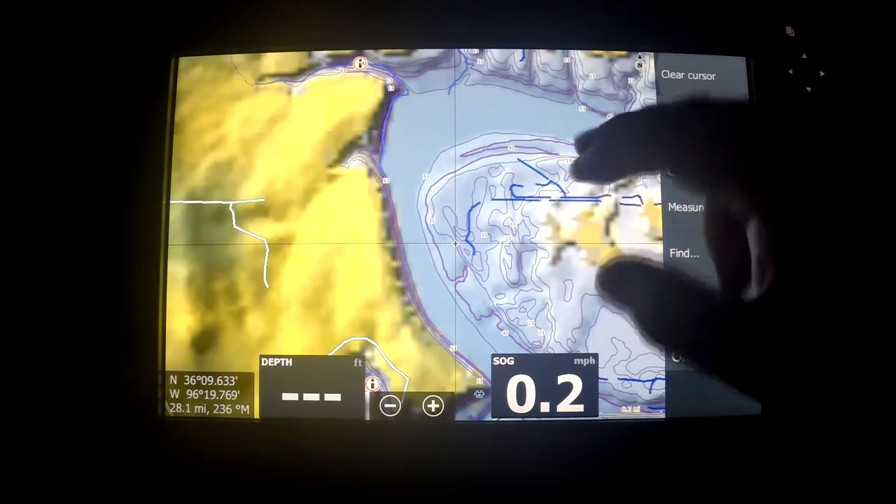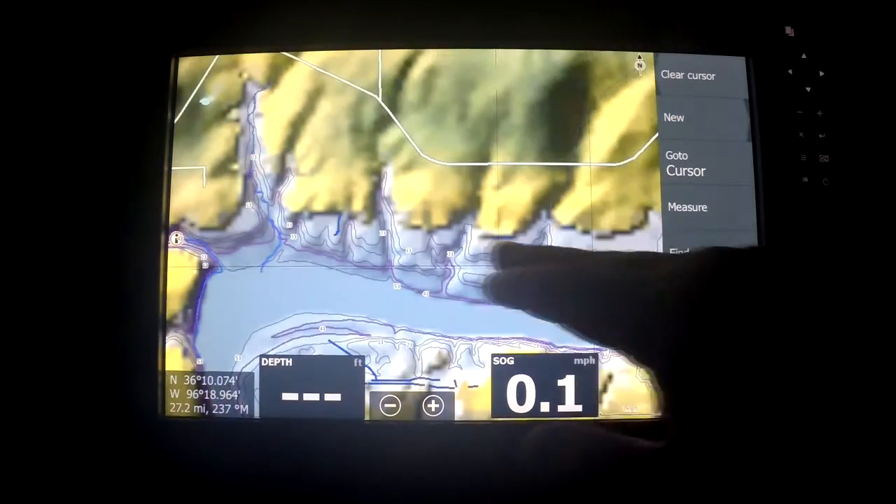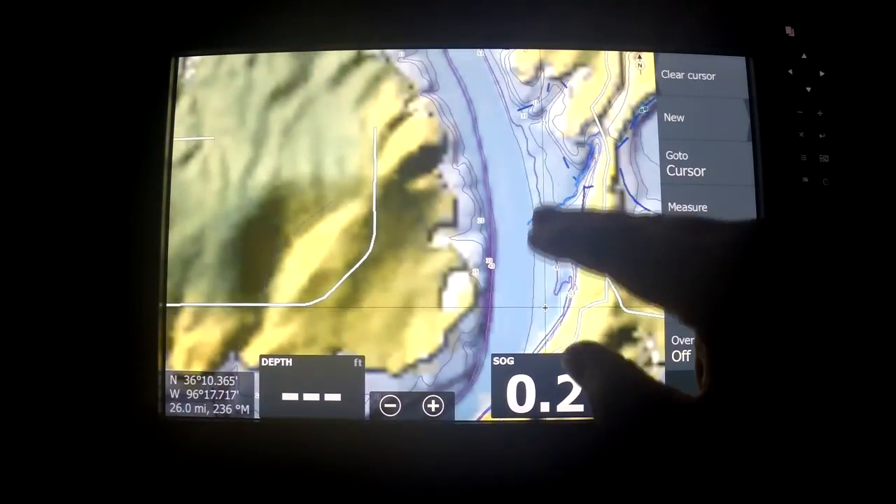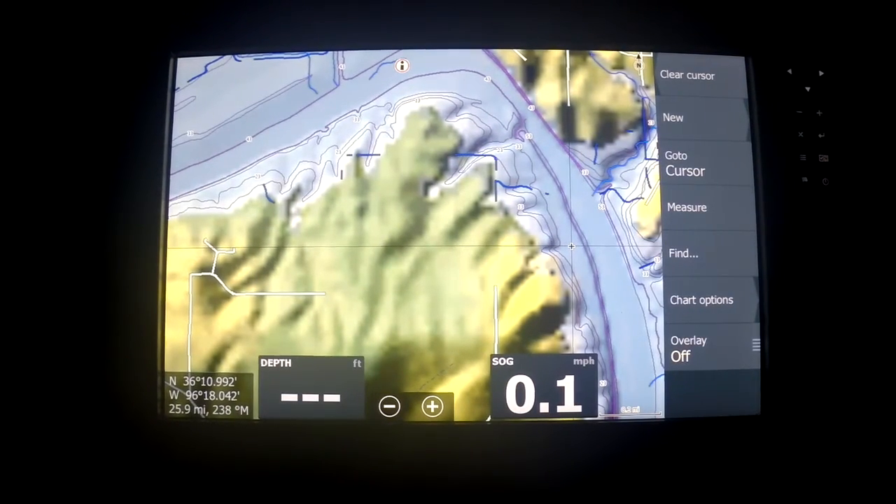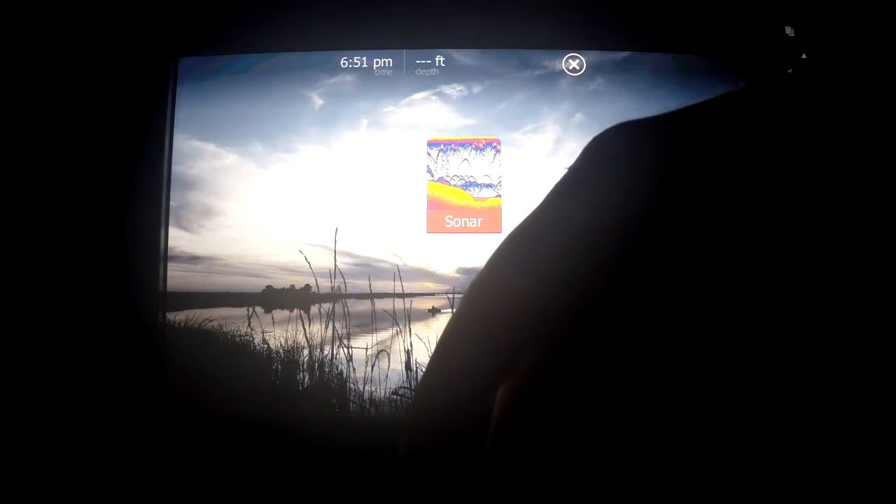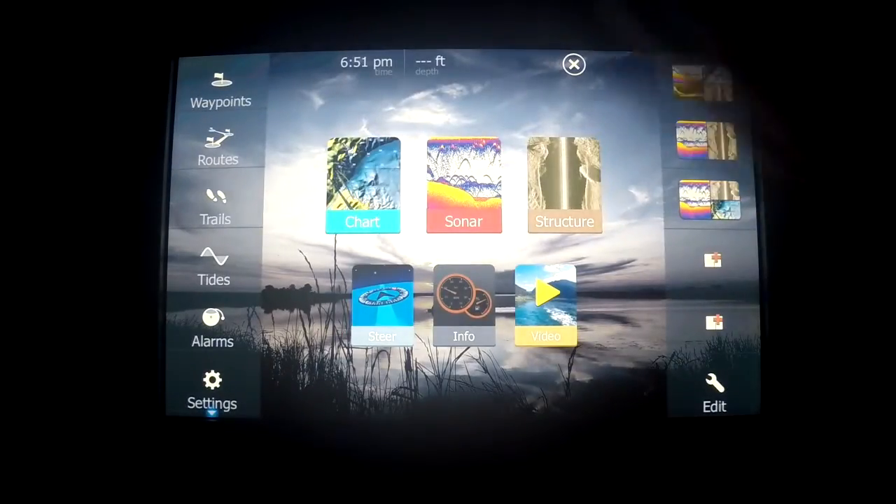You can look at so many lakes on these maps, you get tired of looking at them after a while, but they have so much information on what you can do. And like I said earlier, one of the things that I highly recommend, and it comes in real handy, is when you get a new unit, spend some time going through the menus, understanding where you need to go when you want to do certain things.